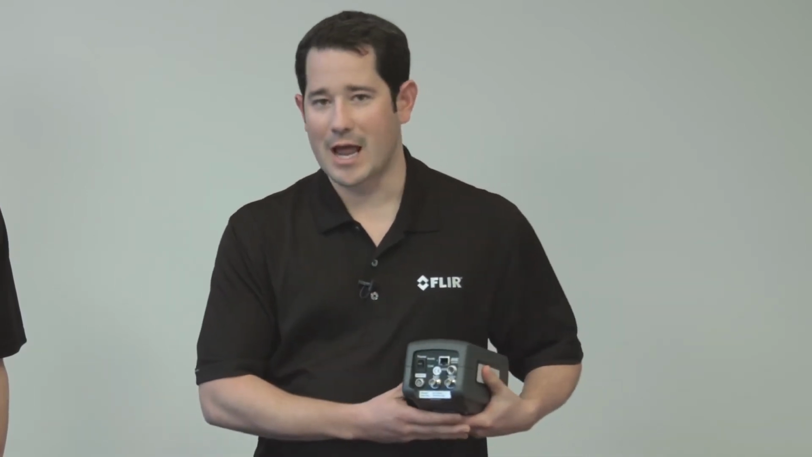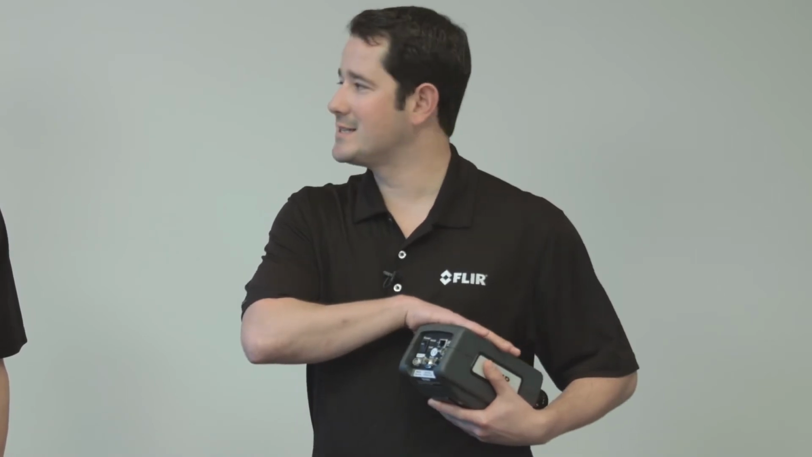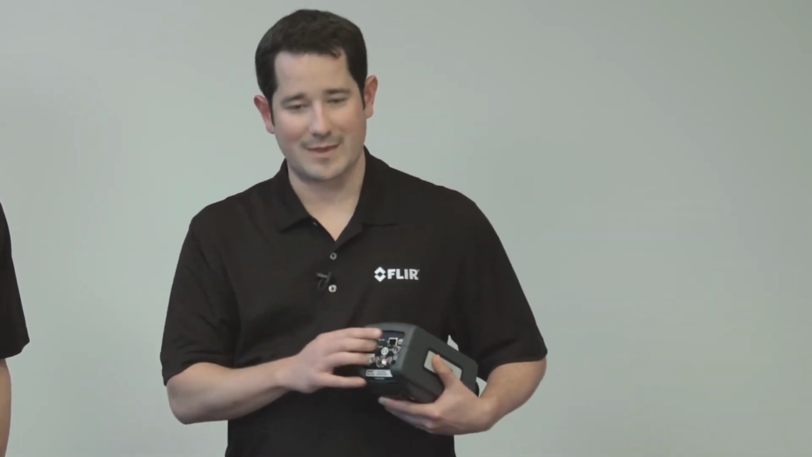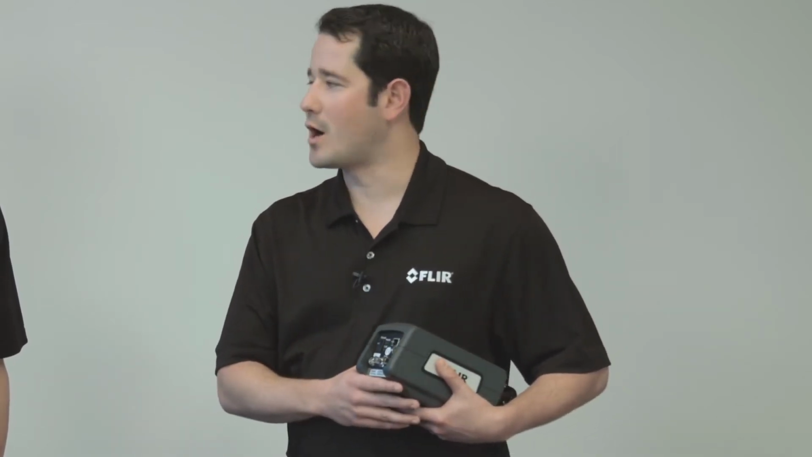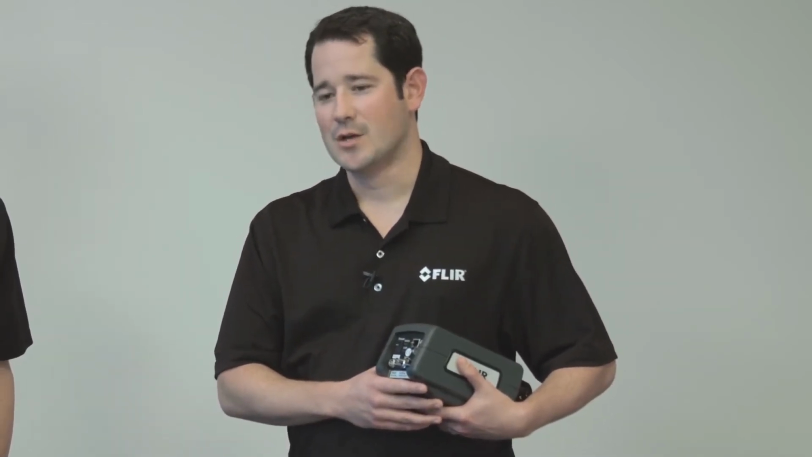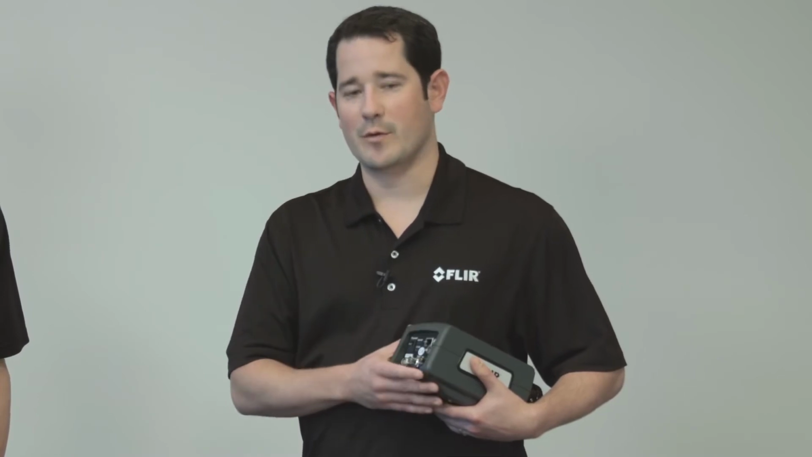Still the same packaging and housing that we talked about. However, we make this in a 50 variant. So the A6750 means that we take it from a frame rate that's 60 frames per second on the A6700SC all the way up to 125 frames per second. So the applications that require high-speed thermal imaging, stopping motion on certain objects, things like that, we can achieve much better with the 50 variant.